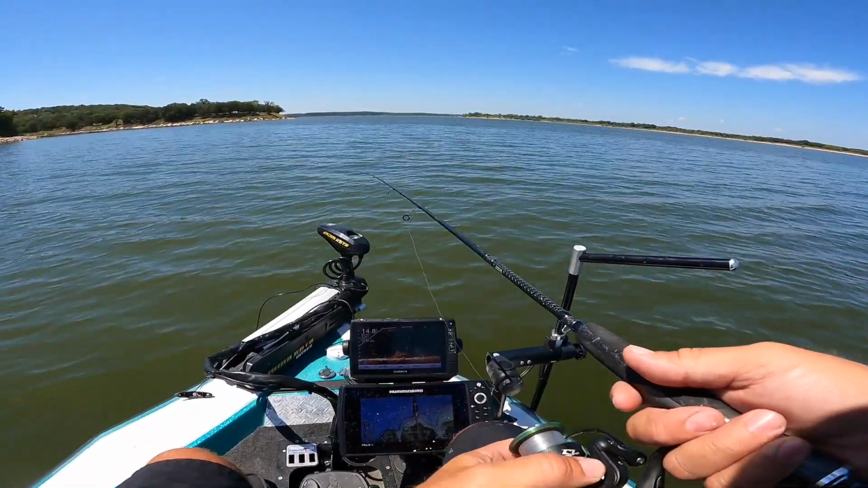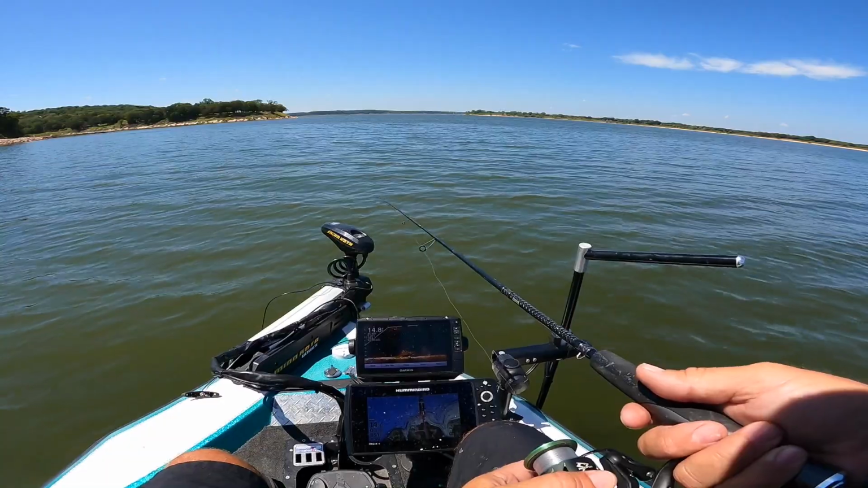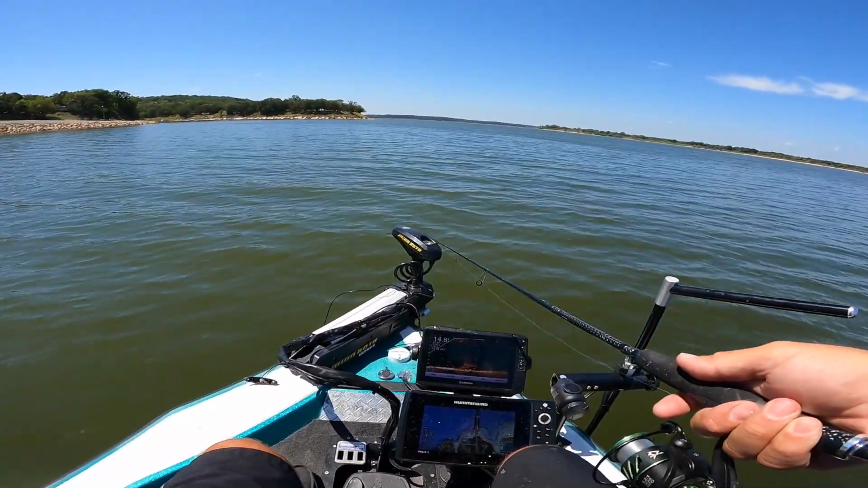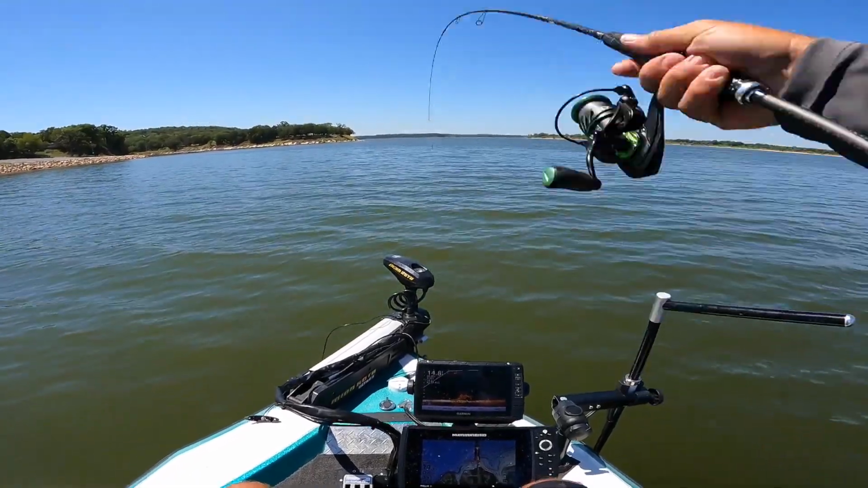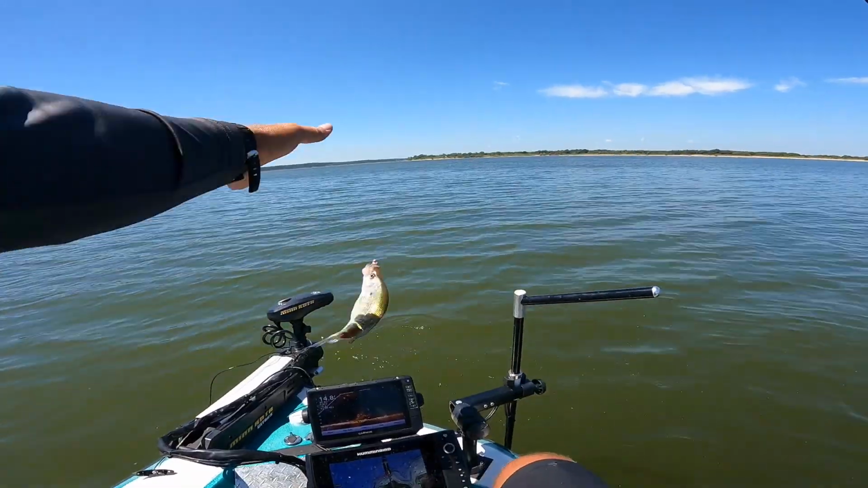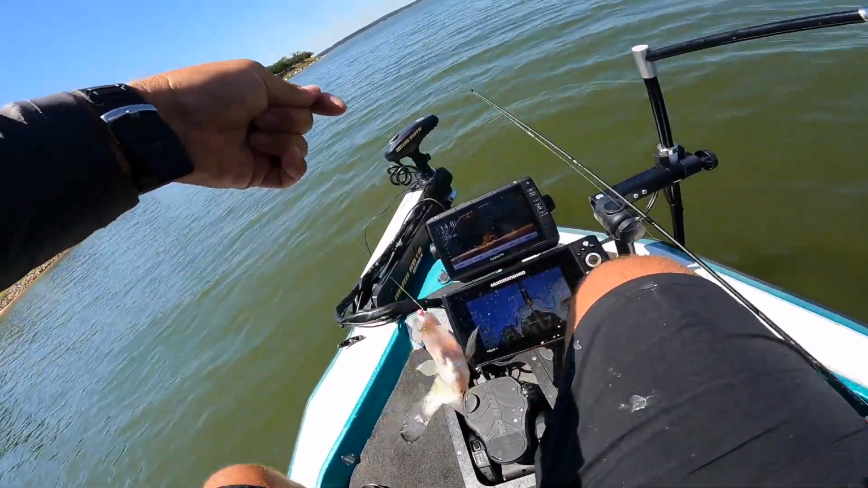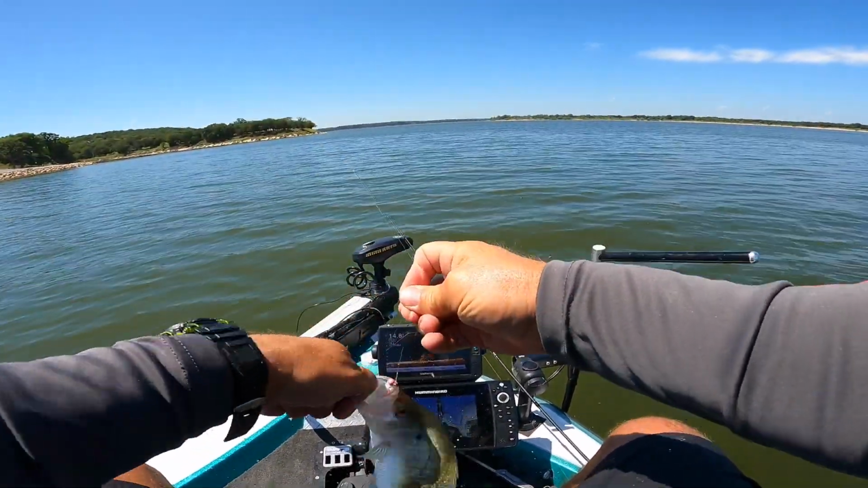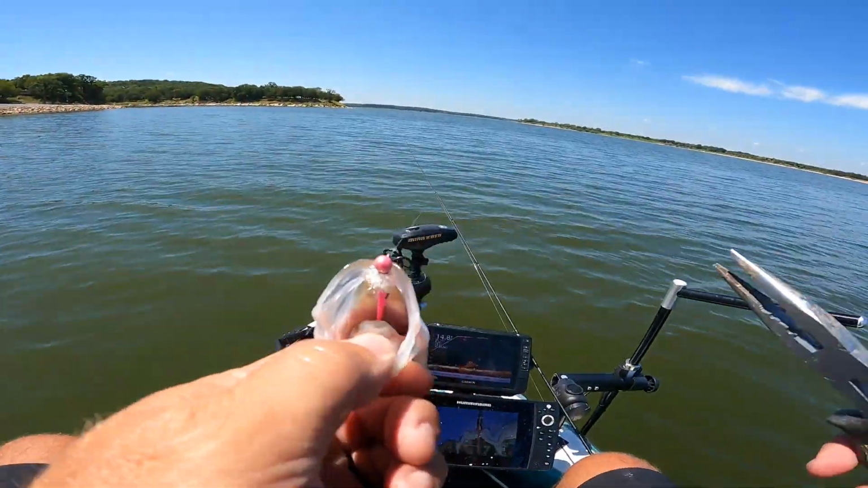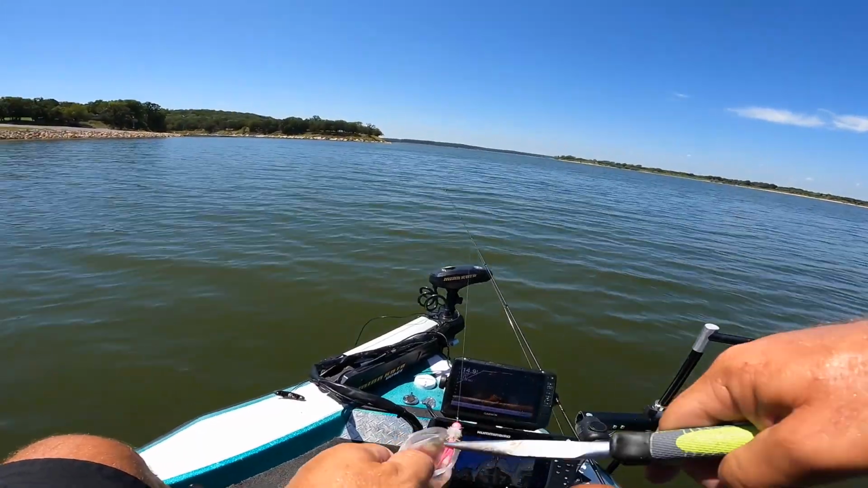I think we're at 10 crappie right now. I've been here maybe 30 minutes. We're getting right down in them and they're just firing off on it as fast as I can get it down there. Look at that, every cast. Like every drop. Artificial on every drop. And they're hitting it, man. Roof of the mouth penetration every time.